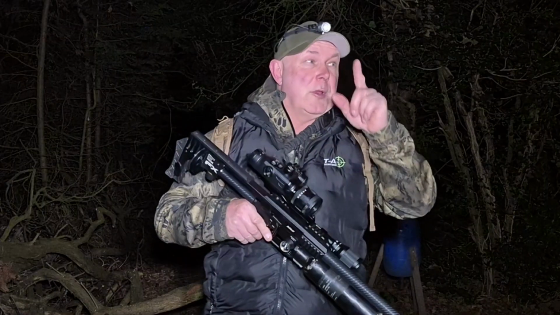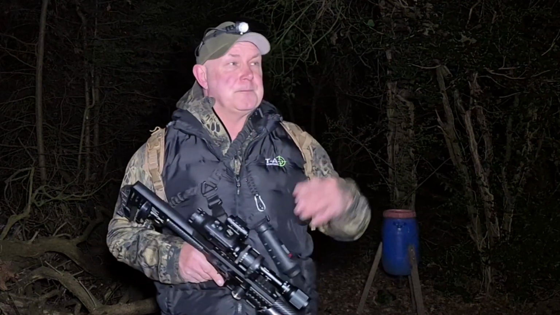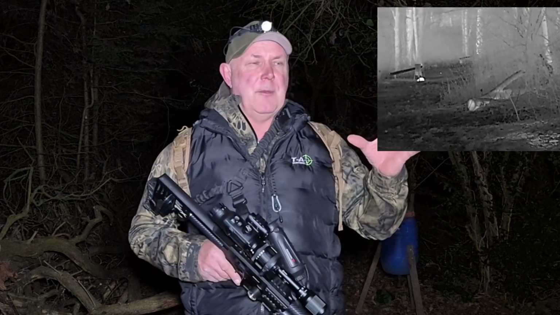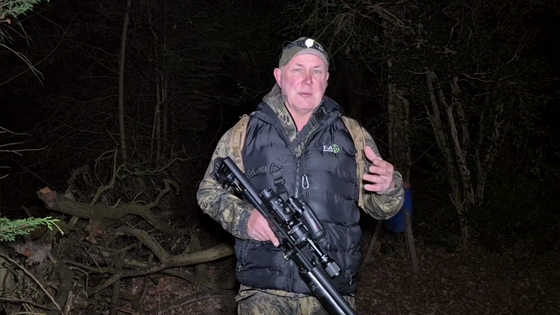Oh, we got the badger. That's the main thing. The badger was a bonus really. I did spot him with a thermal quite a distance away, and I couldn't work out what it was at first under the feeder till I got a little bit closer and realised it was a badger.